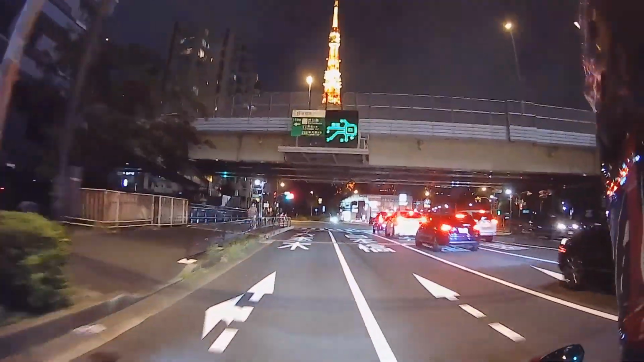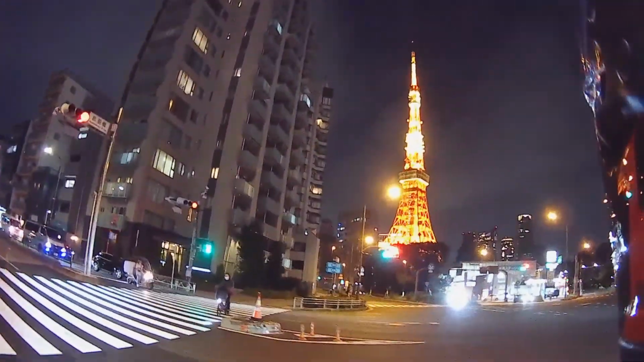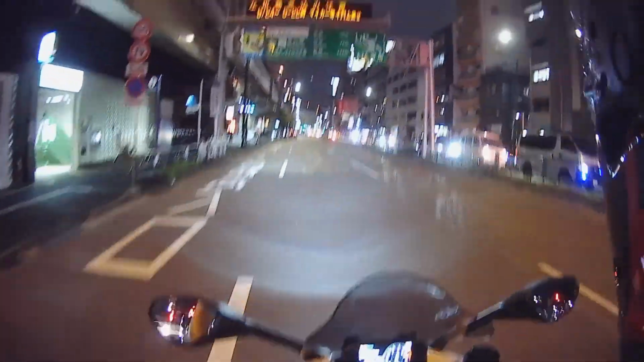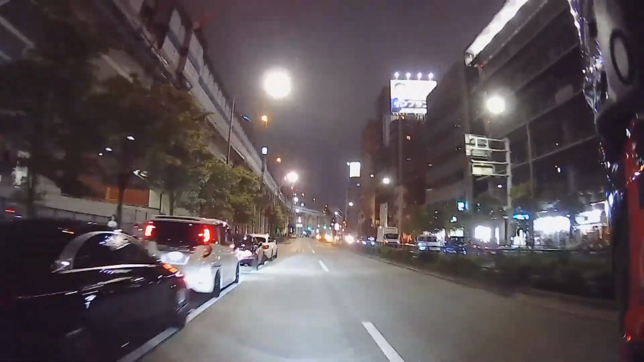Okay, and now we're going to take a left turn. One last look at Tokyo Tower, though. One last look. God, isn't that magnificent? Okay. Turning over this side, we're now heading toward Roppongi.